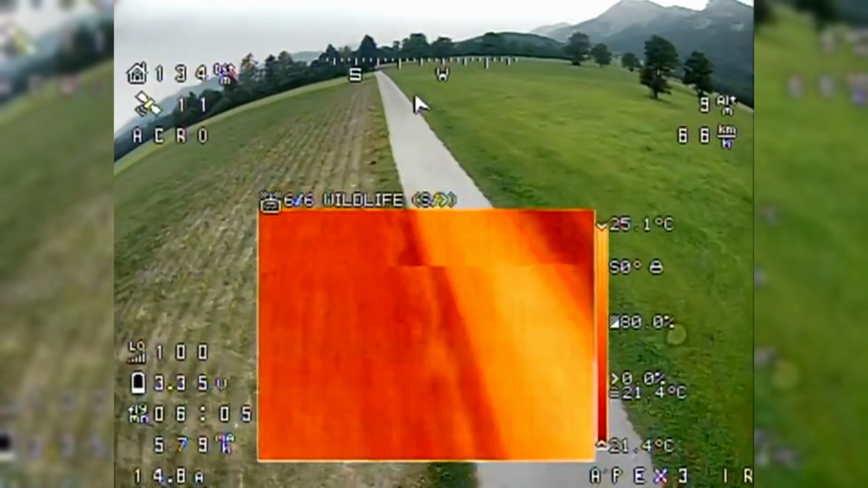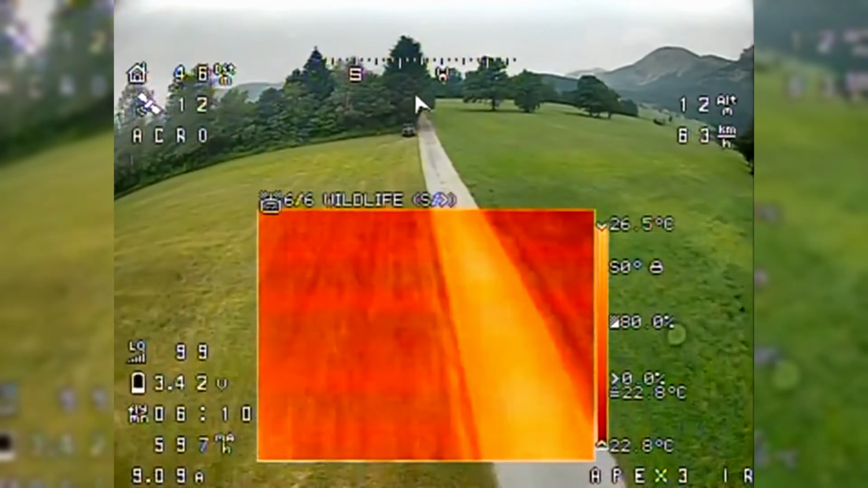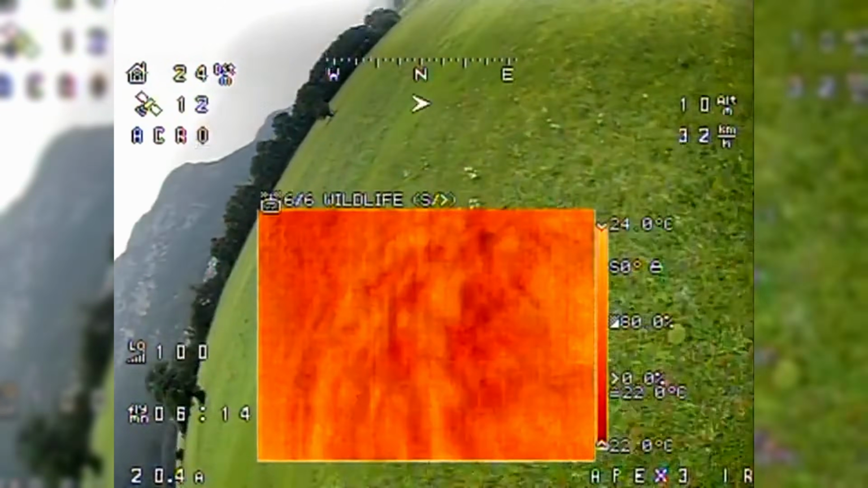That's all you need to know to integrate the InEL IR-Cam into your FPV build. We hope you enjoy exploring. You can start easily, but the customization options are endless.